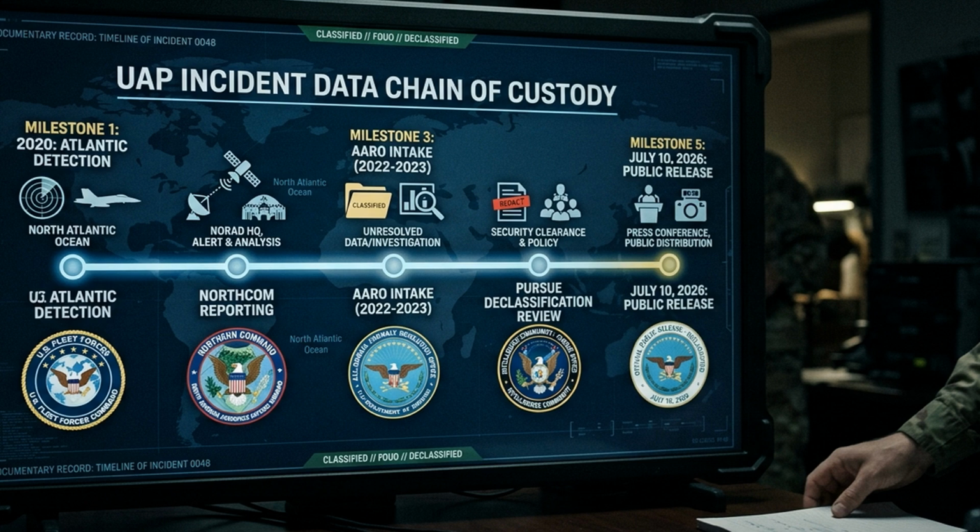This Atlantic case originated with Northern Command, which forwarded it through standard reporting channels. It was ingested by AARO during the office's 2022-2023 intake period under then-Director Jon Kosloski, and later reviewed under the current leadership of Jon Kosloski. The chain of custody matters because it tells us who touched this data and what data they didn't have.